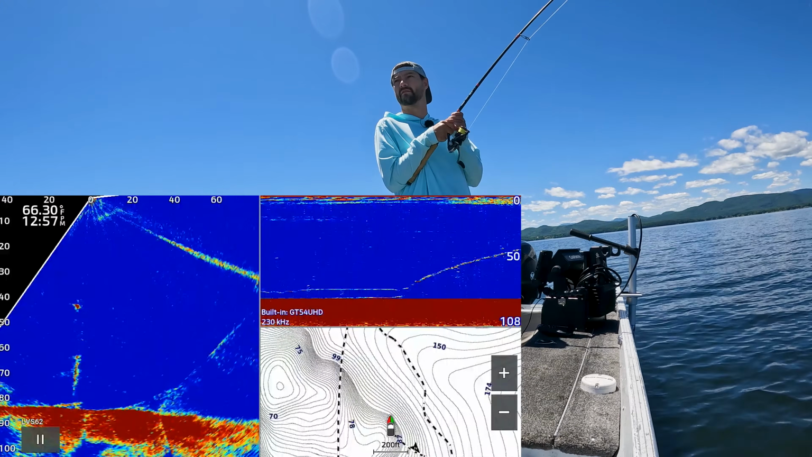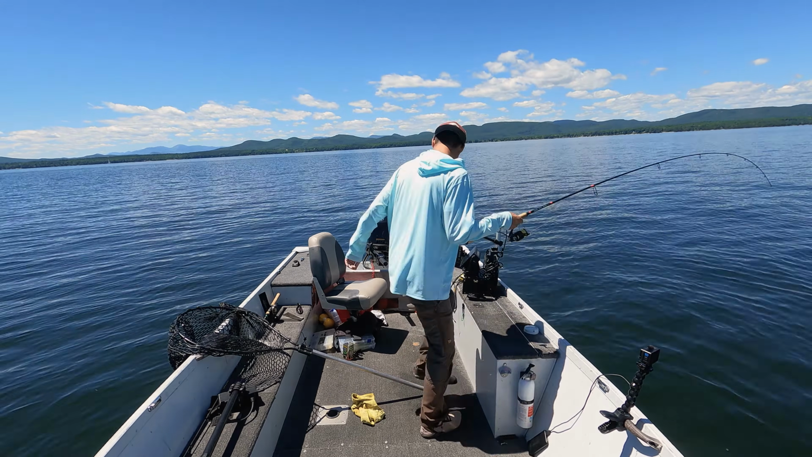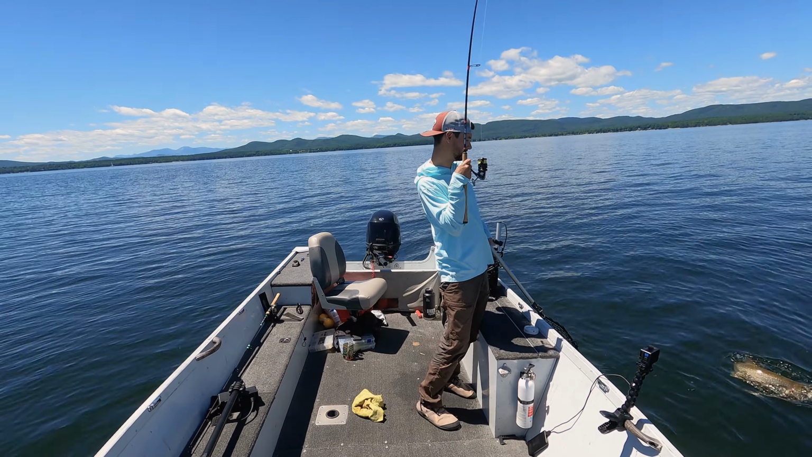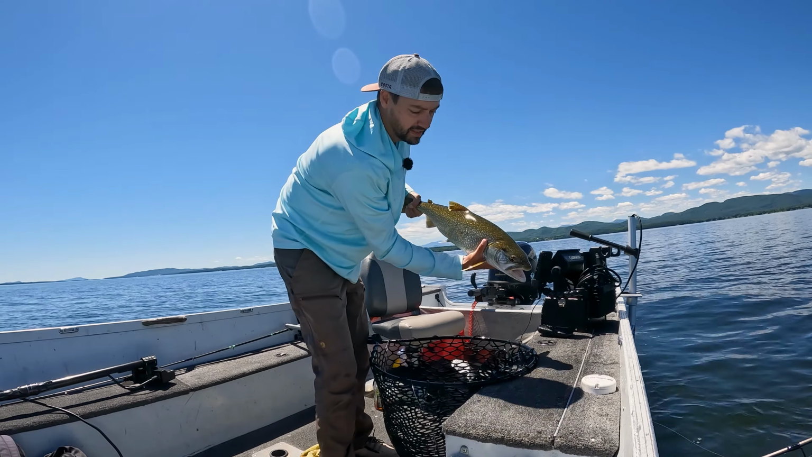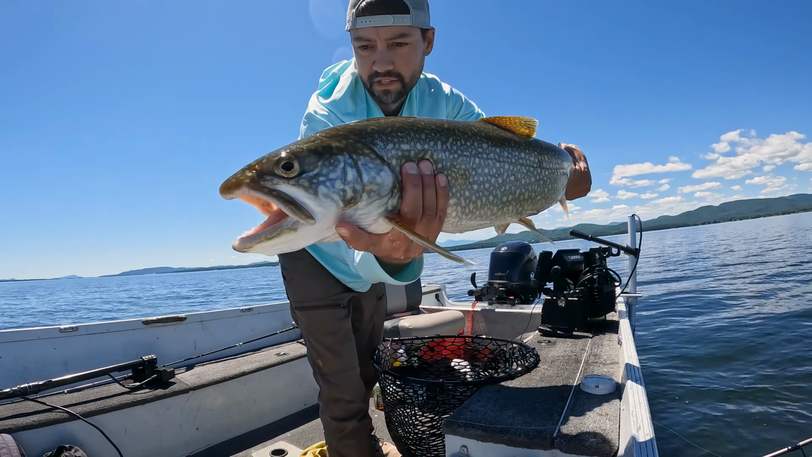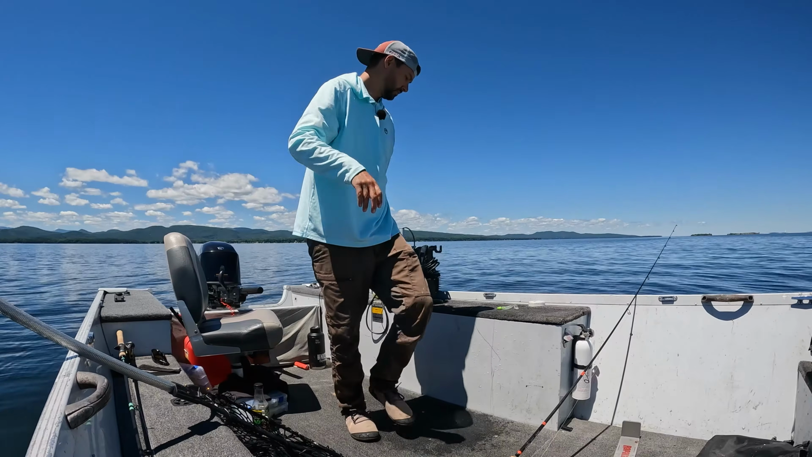Seems like a little bit bigger of a fish. Using a 3,000 size reel, 15-pound braid, and a 15-pound leader. That's a nice healthy one. Hook's already out, even with all that pressure and setting that hook so many times. Nice, pretty, wild fish. Going right back in.